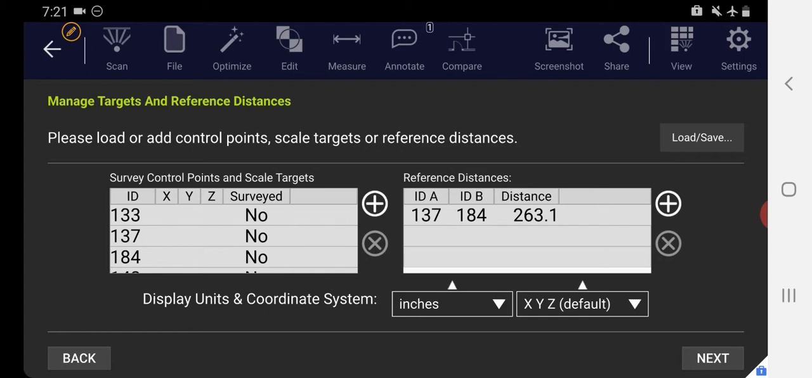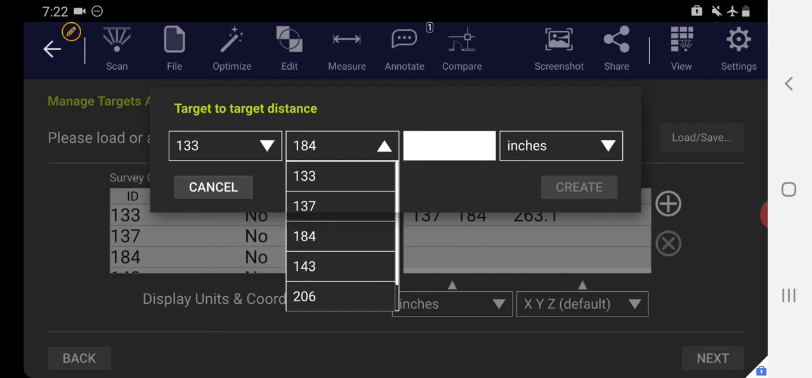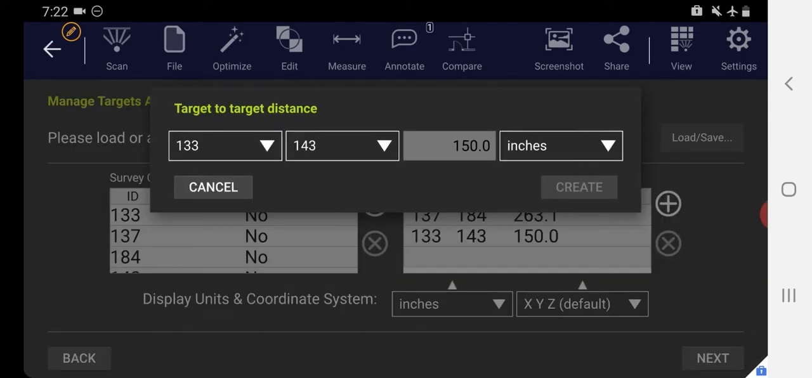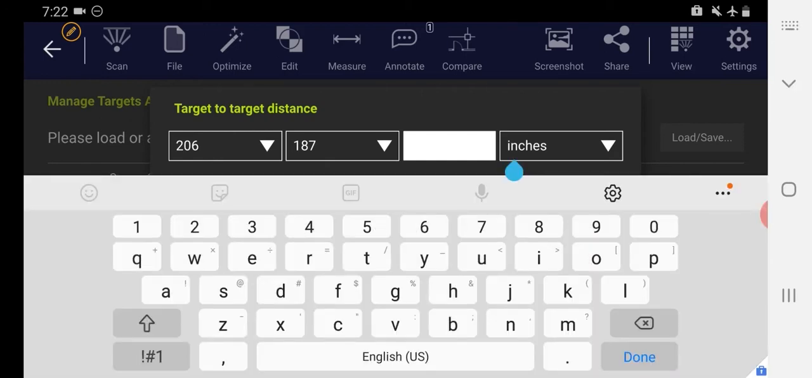Now I'll do that 2 more times for my other measurements, which encompass my length, width, and height of my room. When you're using scale bar targeting, you want to do your best to capture the longest distances you can across all 3 axes if possible. This time it's going to be from 133 to 143, and the measurement is 150 exactly. And lastly, I want to add the distance from 206 to 187 as 70.38 inches.